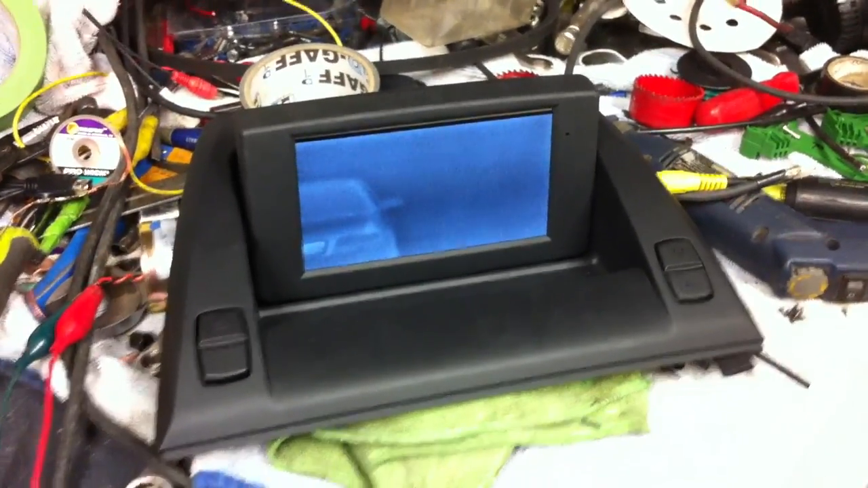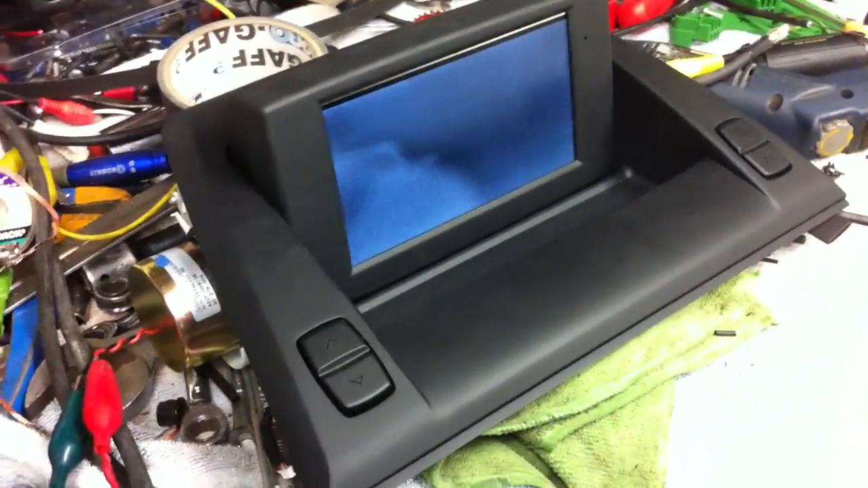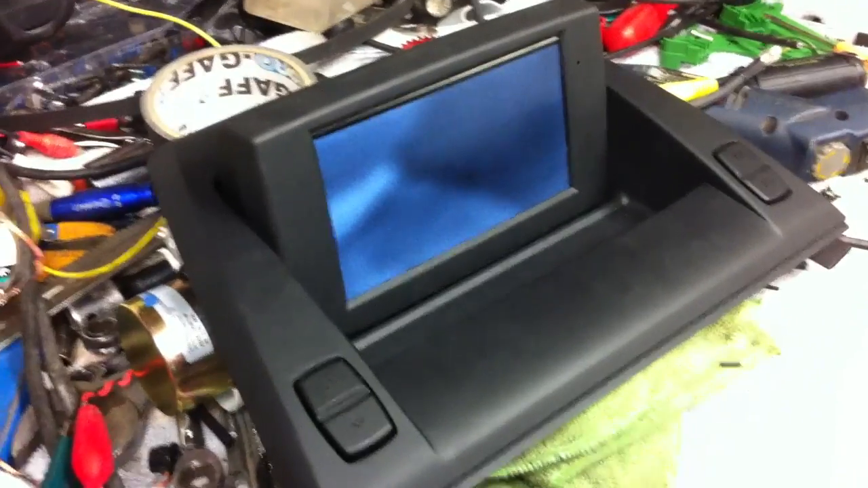Update number 3. You can see here we've got the Z4 navigation panel sitting on the bench with a screen added to it. We took the OE1 and the electronics out and added our own 7-inch LCD screen to it. You can see the A6 in the background, and you can see a person walking.